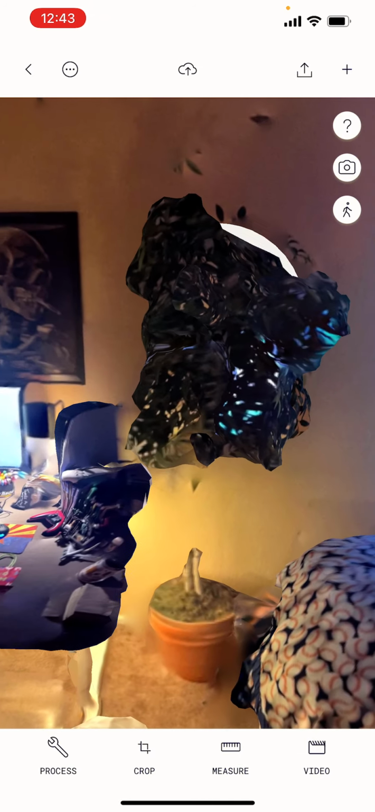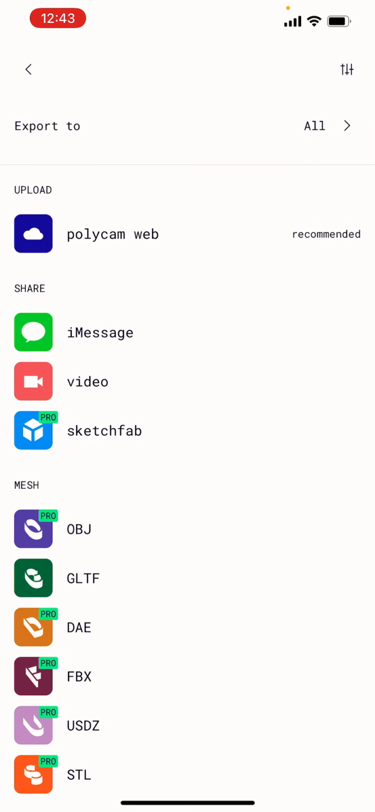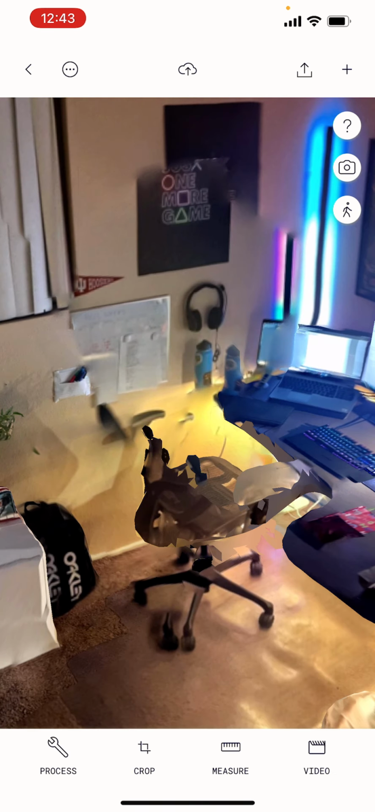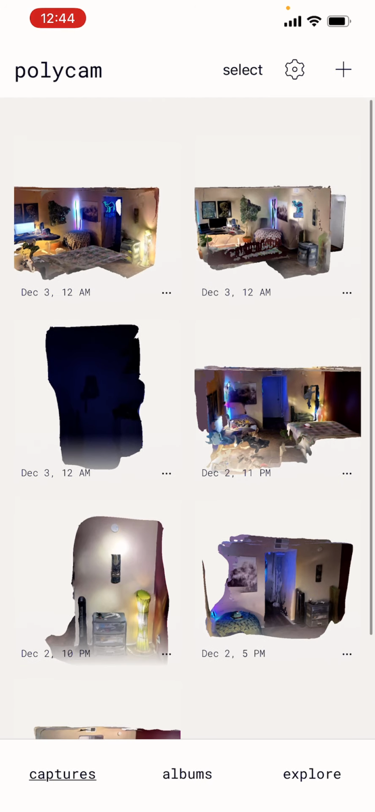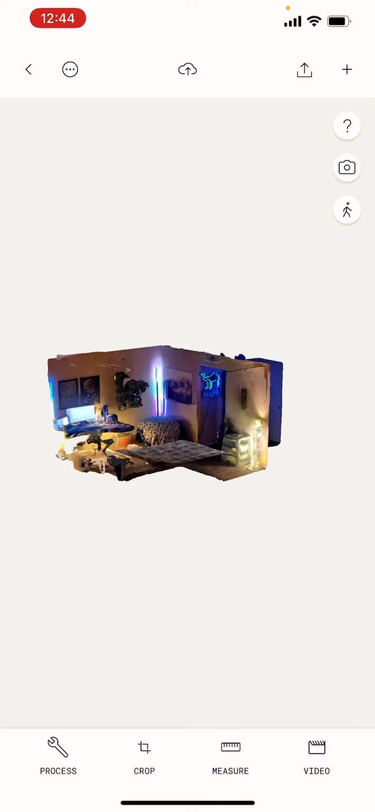So that is the Polycam app. And up here, you can click the arrow in the box to share it with people, either using text message, video, or file uploads. Or you can save it in the cloud, or you can click the add button, and you can add more to this model. And if you go back, you'll see that all of our models are still here. We can click on any of them and look at them.